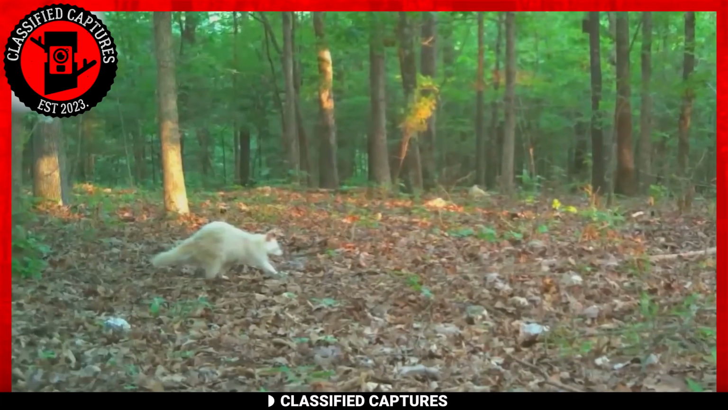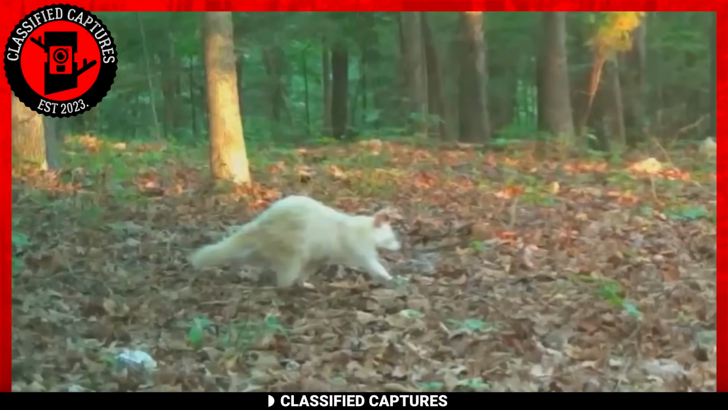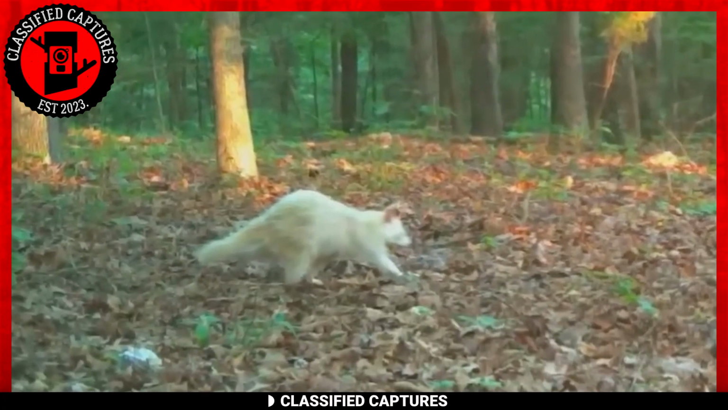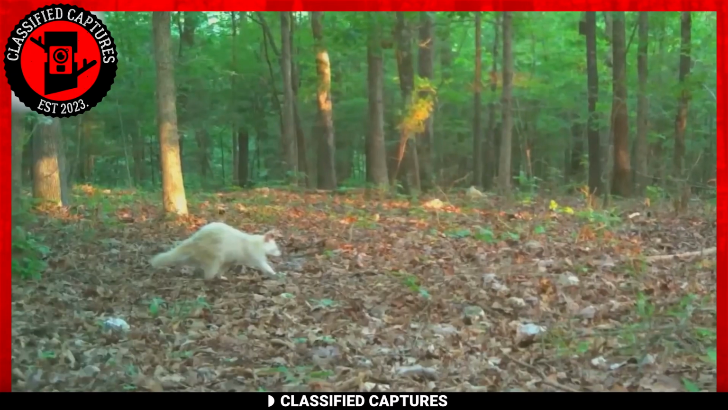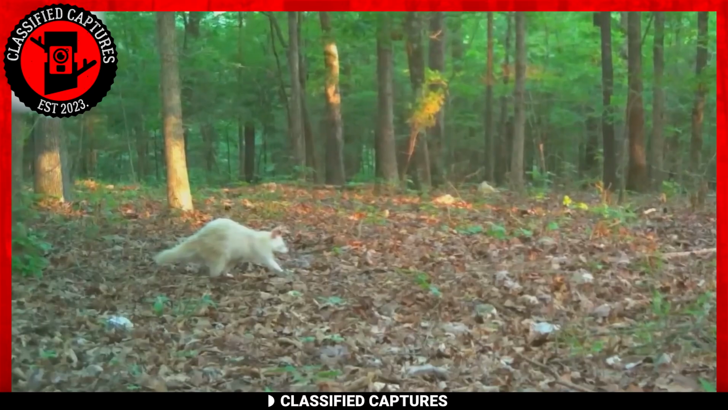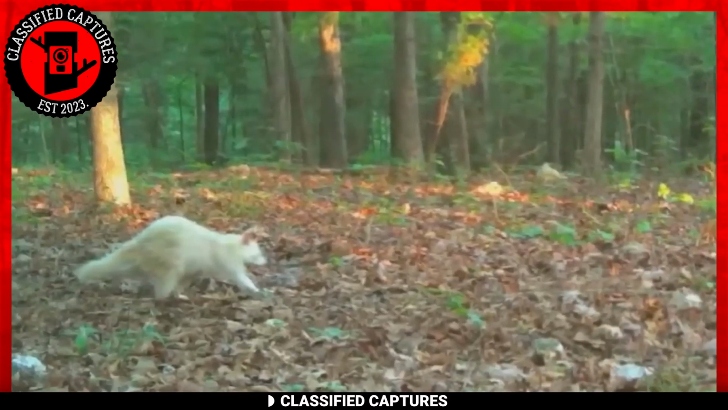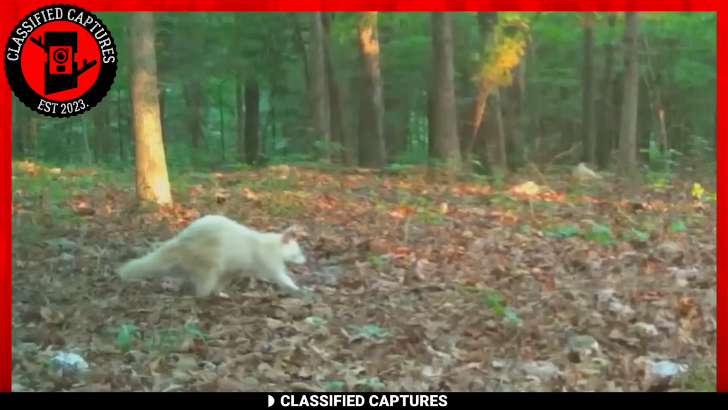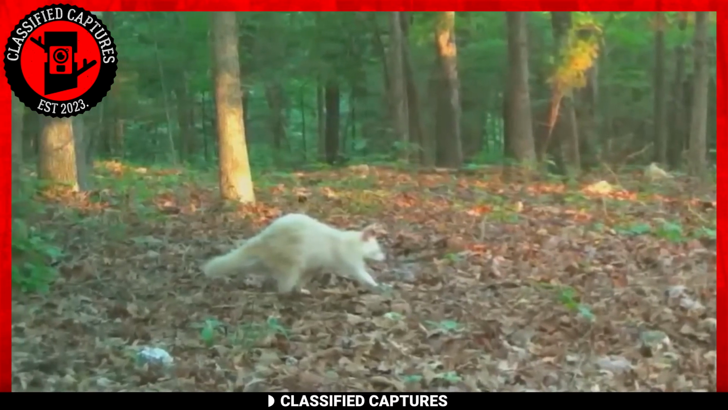This trail camera managed to capture something truly spectacular. Feast your eyes on this adorable ball of white fur nestled in the heart of the woods. At first glance, it's quite the puzzle to figure out what kind of animal we're looking at. So go ahead, take a moment to hazard a guess. Did you say raccoon? Well, you're on the right track, but there's a unique twist to this story.